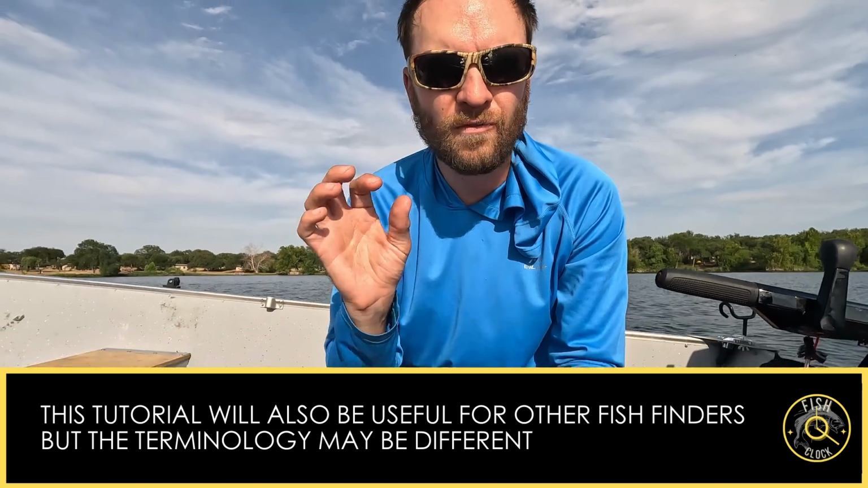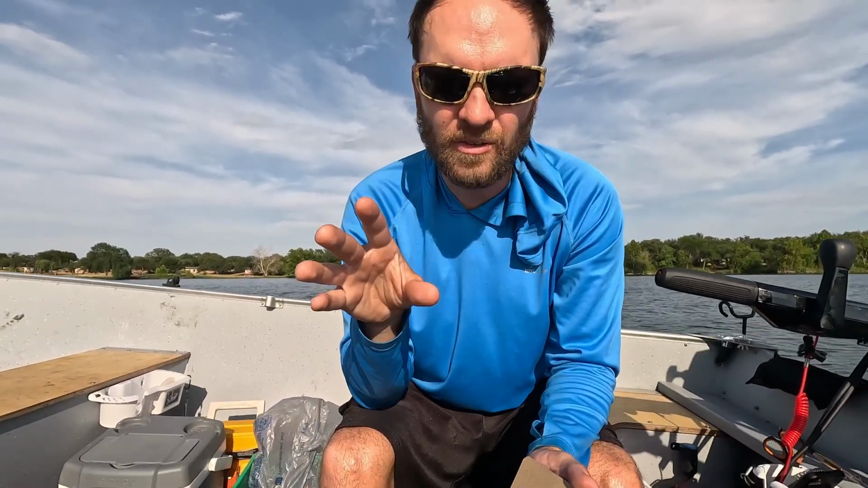But I'm going to show you, first of all, the auto setting, and then I'm going to show you how to tune in the settings to get the best and the clearest picture. So let's get started.